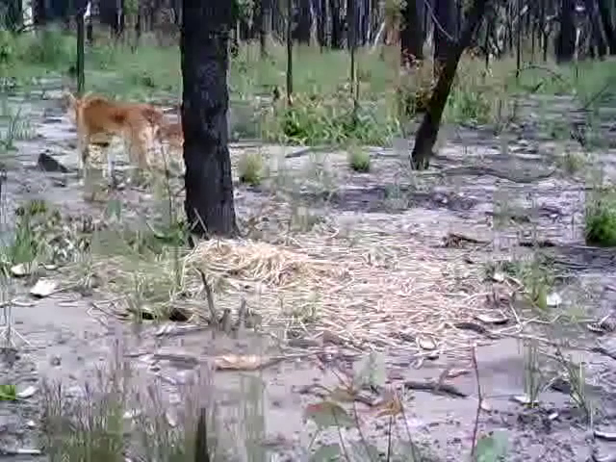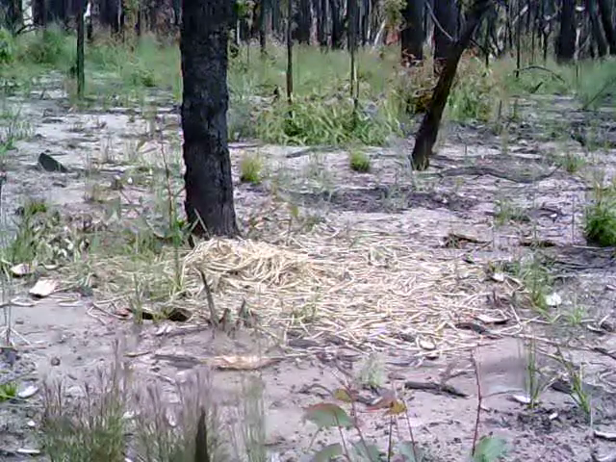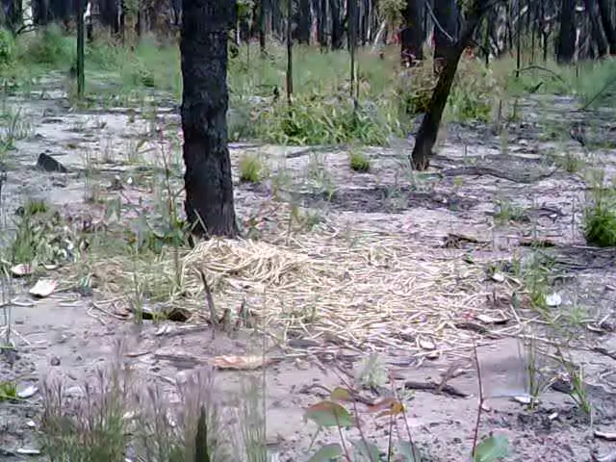So now we've got a clip of the dingoes in the daytime, and they might look a bit skinny, but all they get to eat is what they catch. They don't get fed by anyone. There's no tin food or kibble or anything like that. So what they catch is what they eat.